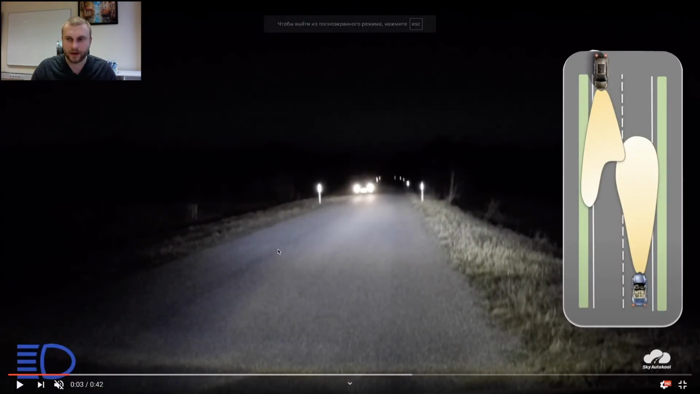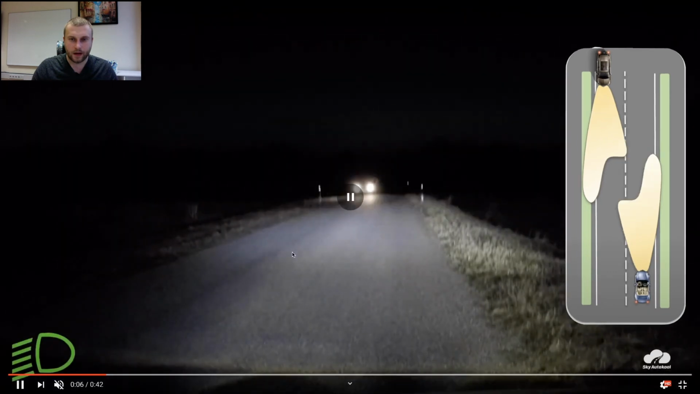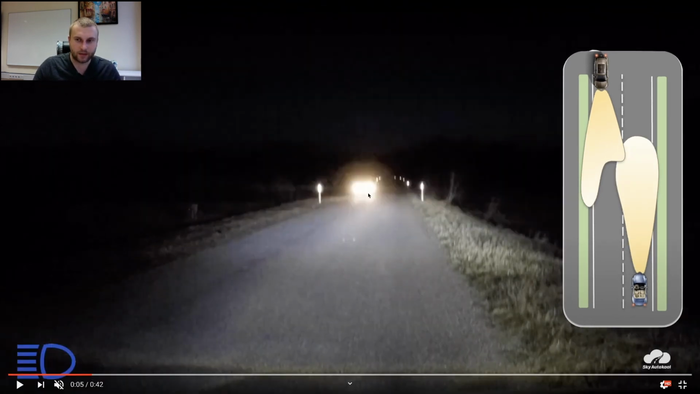So now high beams are on. Front car has only low beams. And the main point, why is he blinking now? Because we turned on the high beams. If we turn the high beam on, we are blinding the person. Sometimes they can blink.